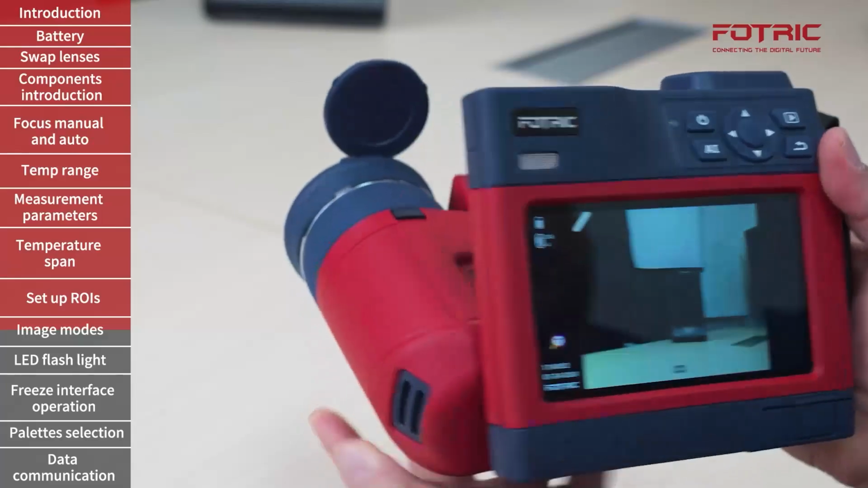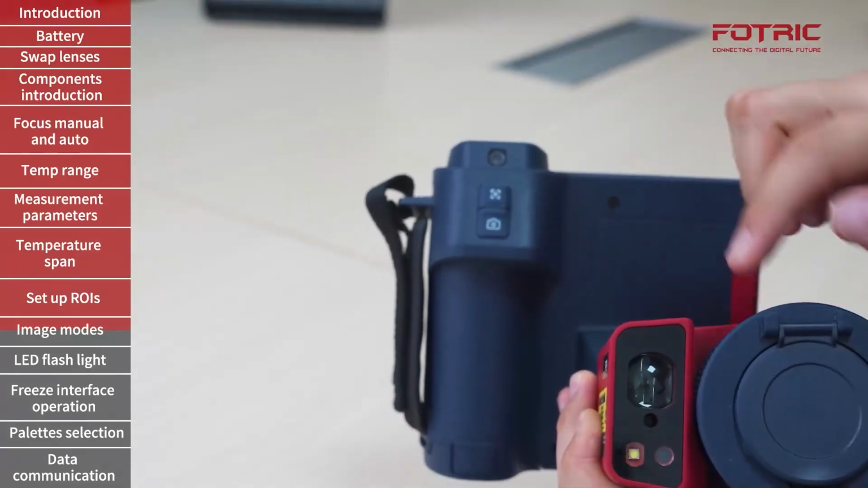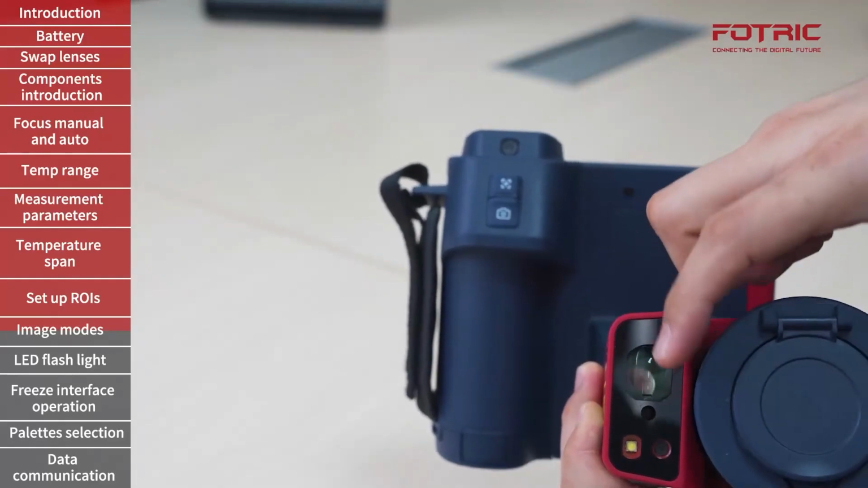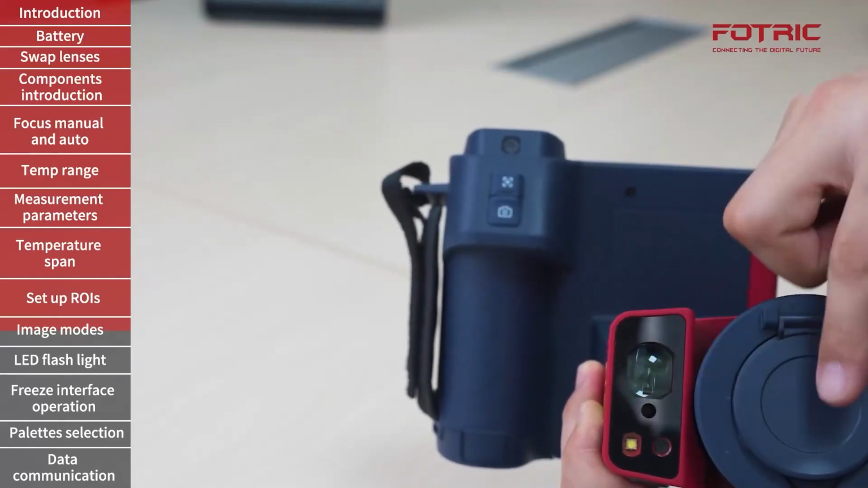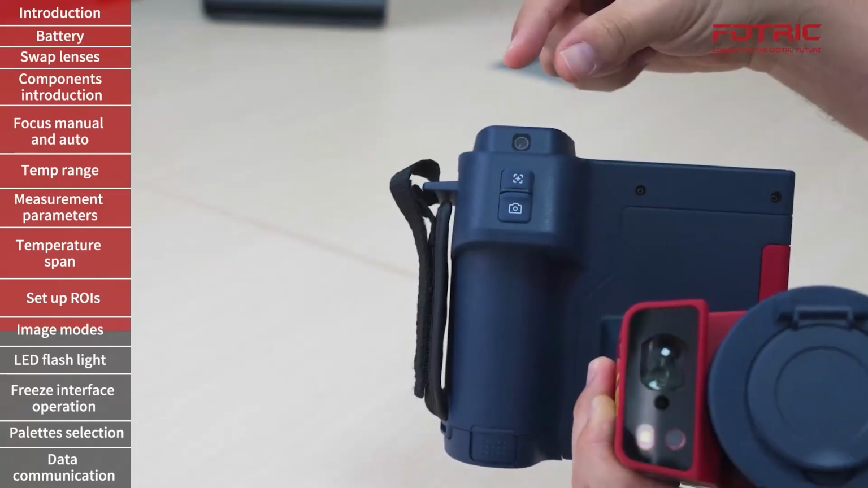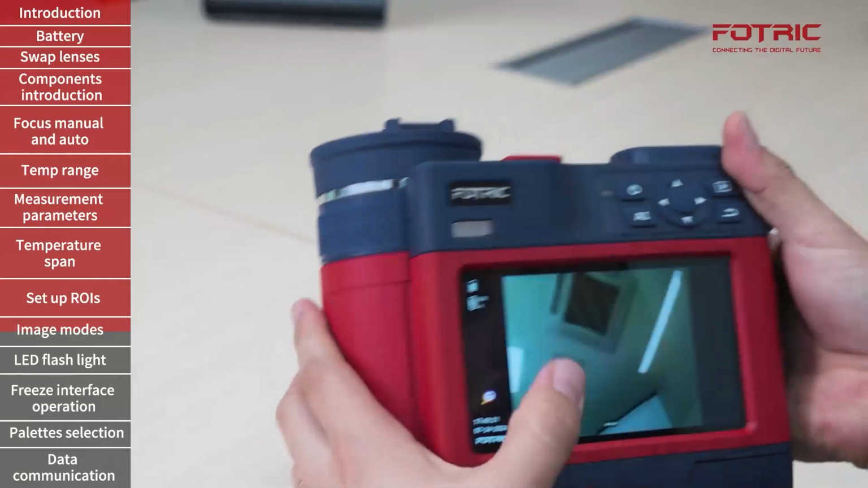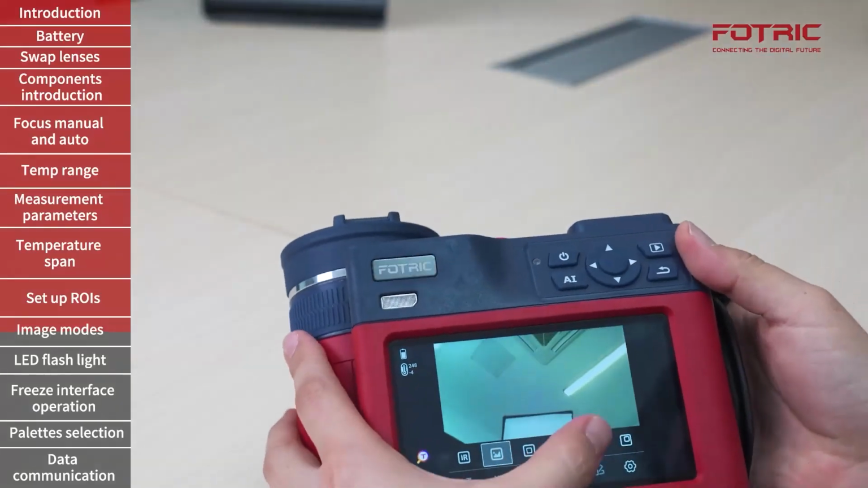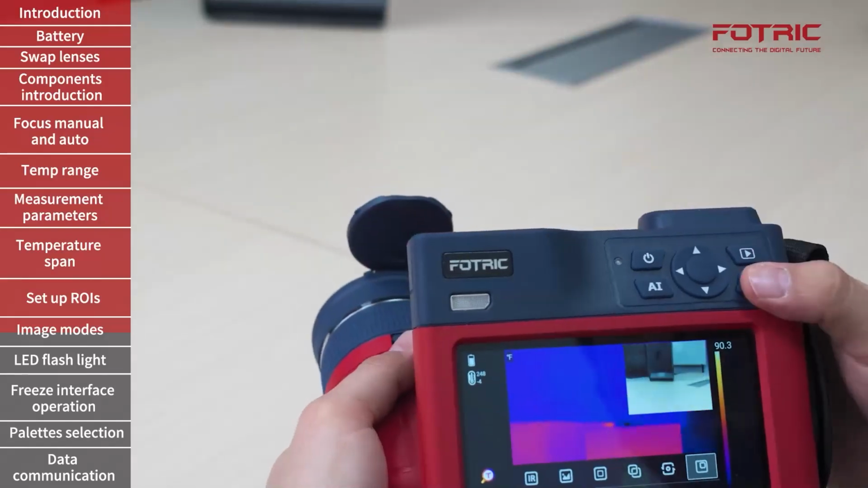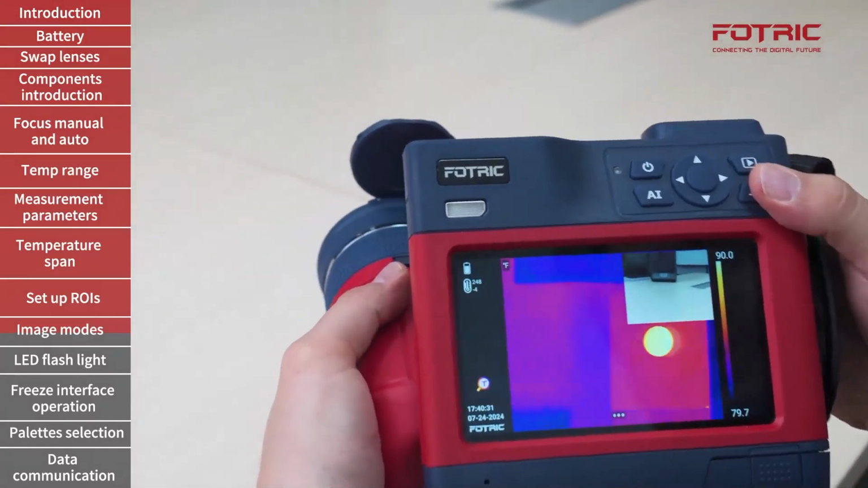There are two digital cameras on this camera. This one over here is 5 megapixels. It will always do the matching and blending with the thermal lens, and the 13 megapixels narrow field of view to provide for additional details. Lastly, I can do a picture-in-picture showing the two images together.